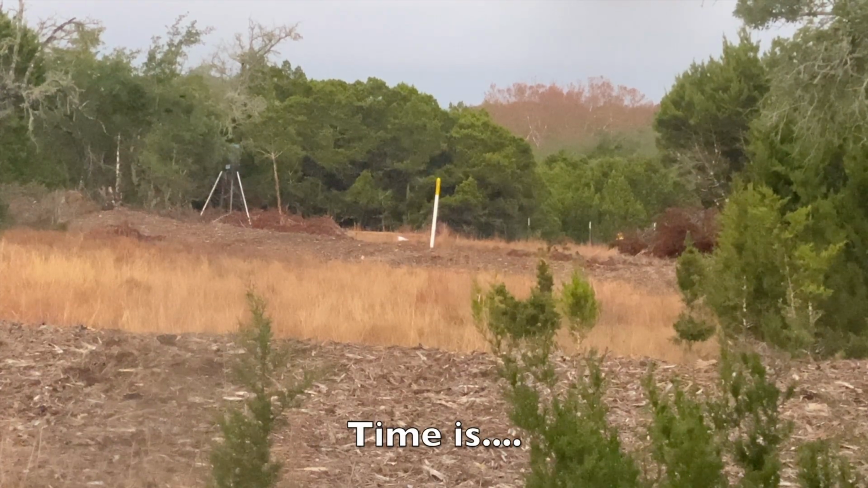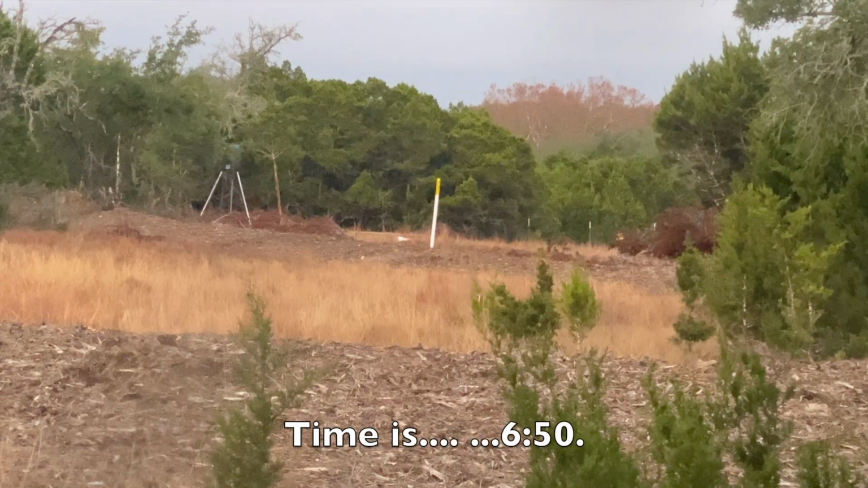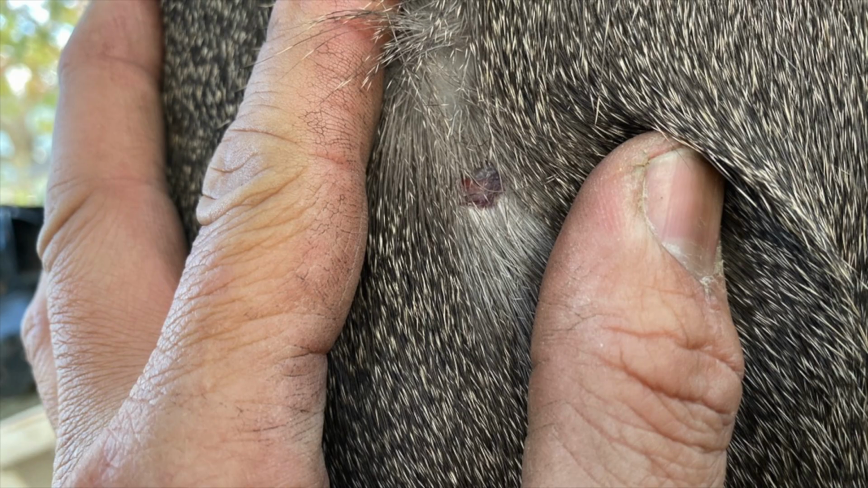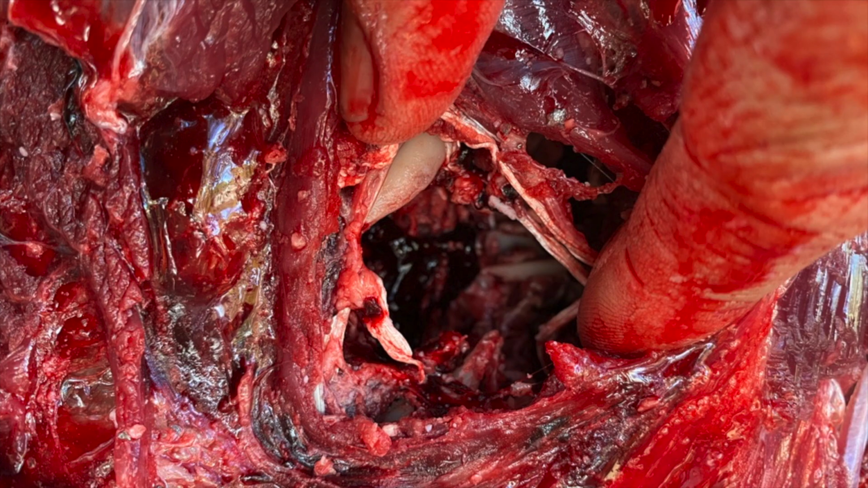Time is 6:50. The first thing I noticed was how enlarged this young buck's glands were. This is the entry point, and here you can see the bullet chipped one of the ribs. This is the lung on the entry.